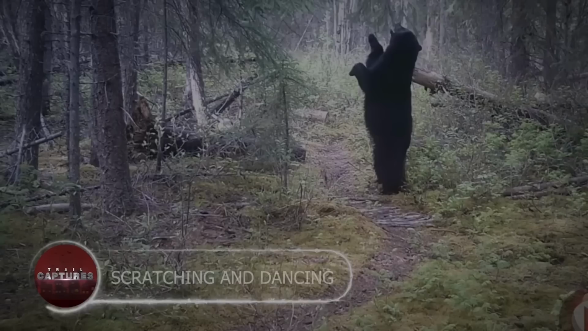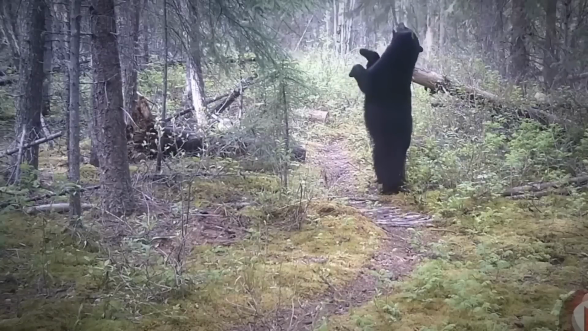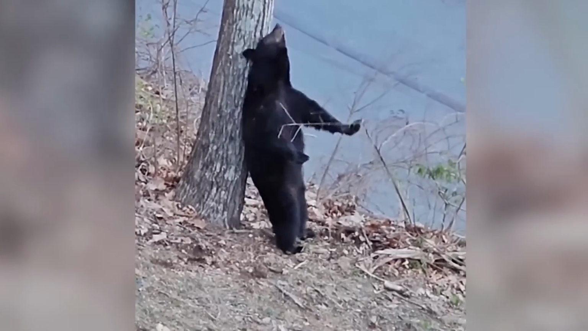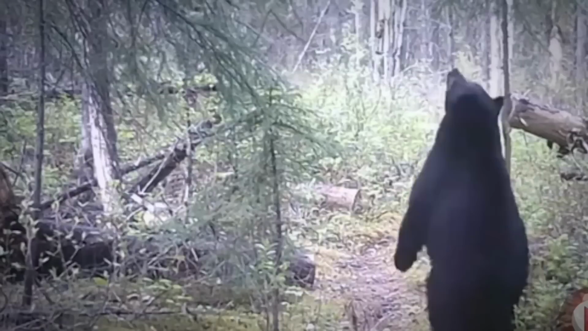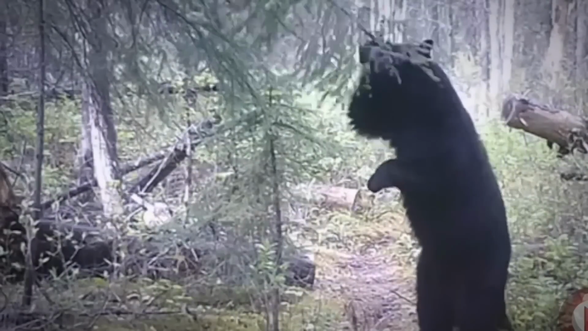Scratching and dancing. In the wilds of Prince George, a trail cam caught something extraordinary. A bear dancing! Not in a terrifying way, mind you, but hilariously wobbling up and down a tree to scratch an itch. Mike Costi, the lucky witness, has seen plenty of funny bear antics on his 45-acre property.